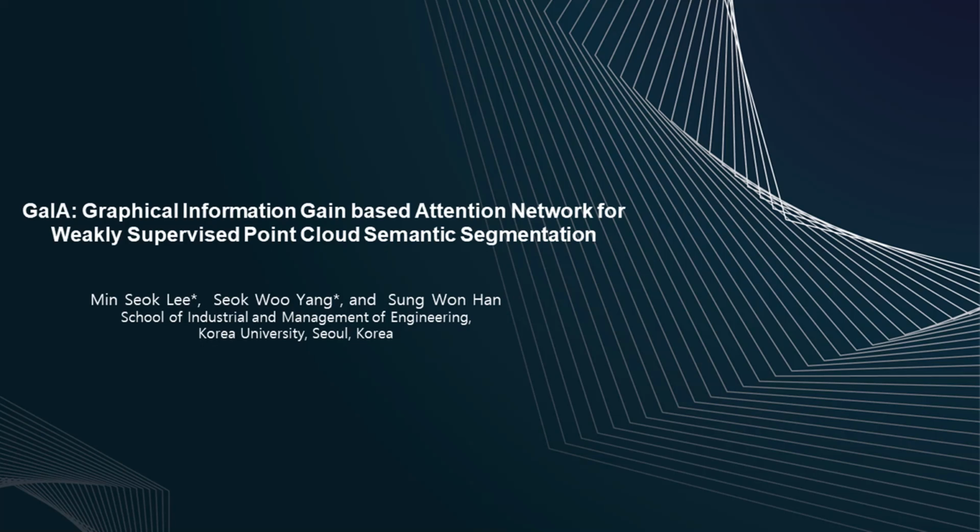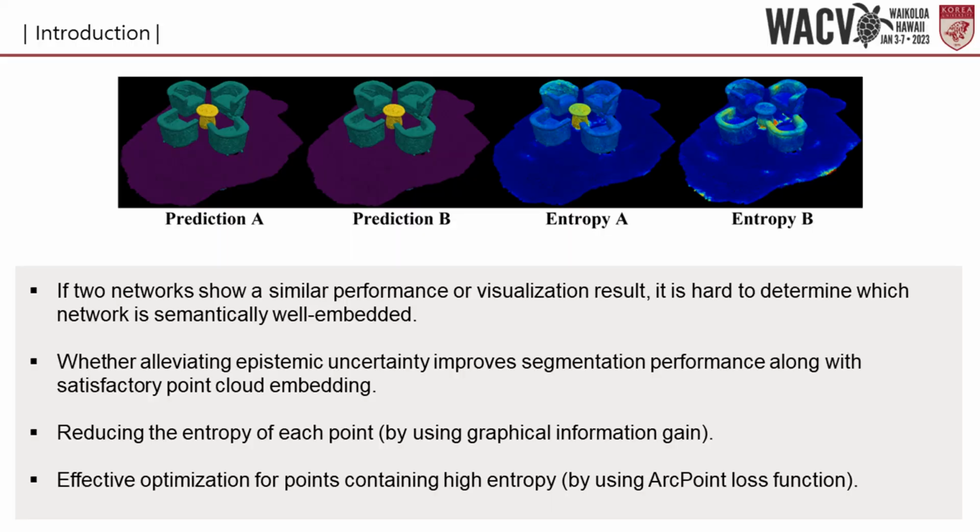Hi everyone. I'm glad to introduce our research GaIA, Graphical Information Gain-Based Attention Network. Different from existing studies, this study aims to reduce the epistemic uncertainty measured by the entropy for a precise semantic segmentation. If two networks show a similar result, it is hard to determine which network is semantically well embedded.